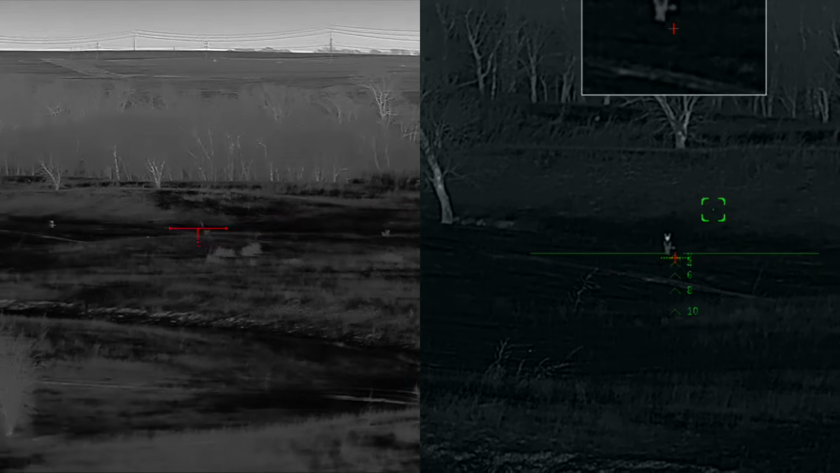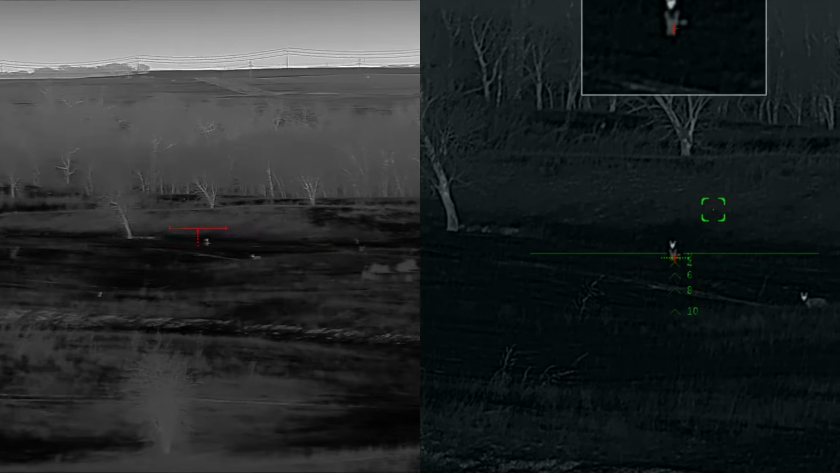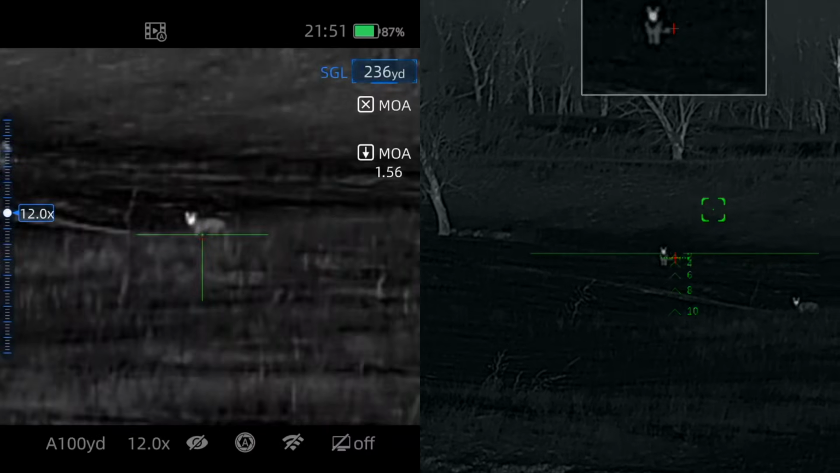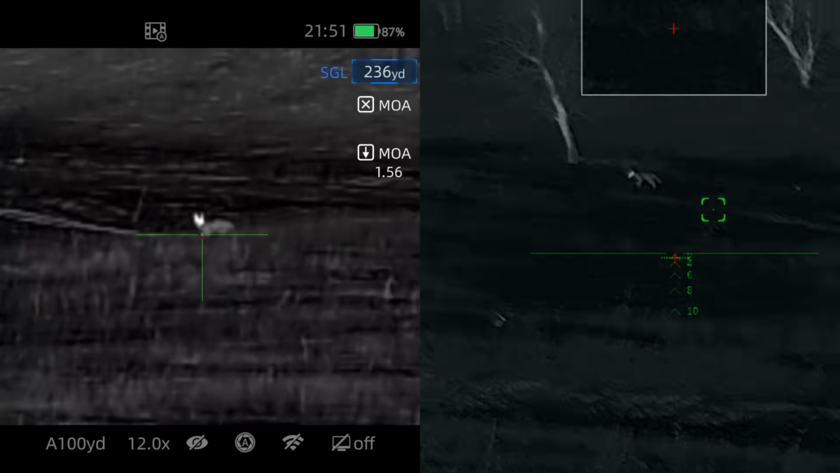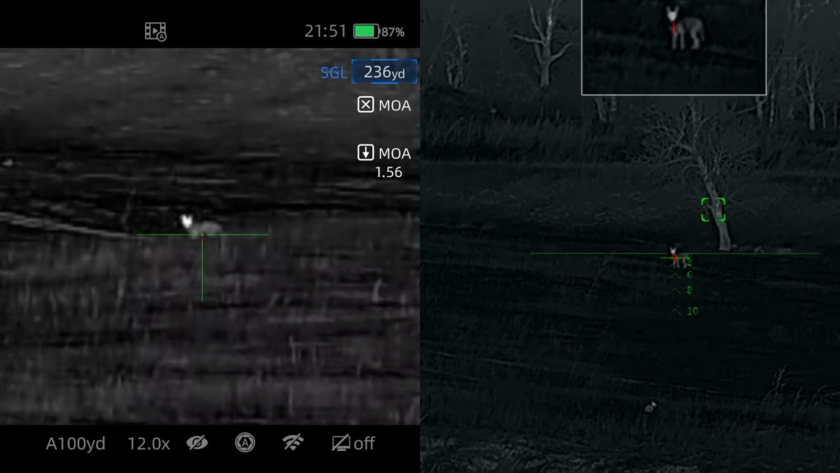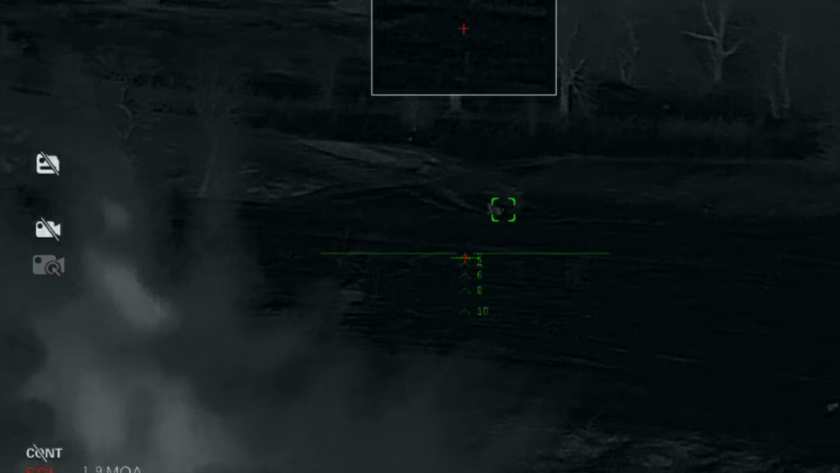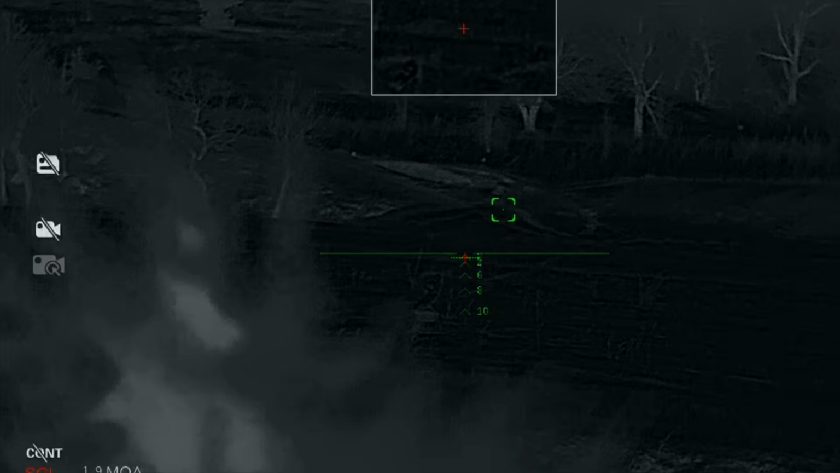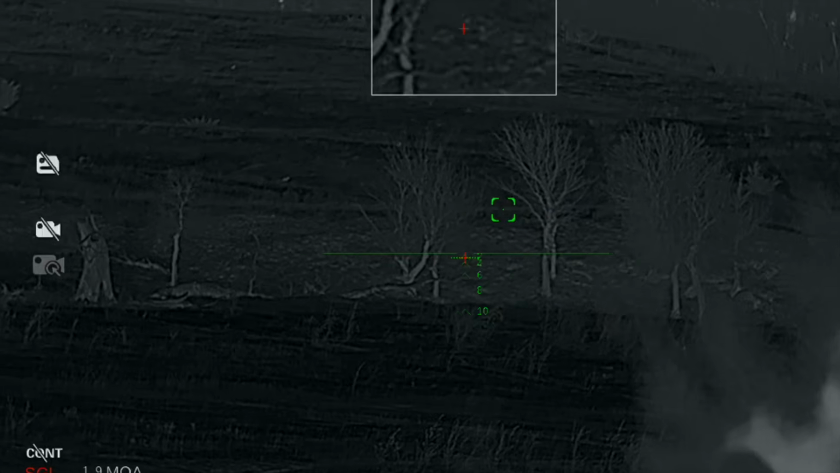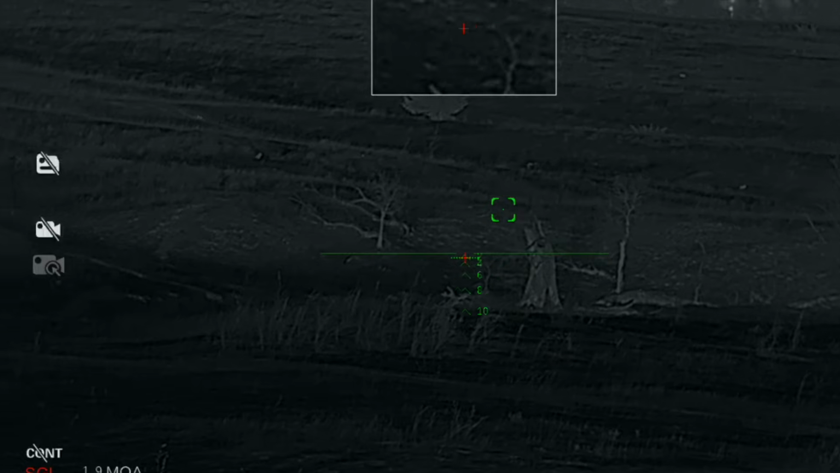Yeah, he'll come up over that hill here in a second. Yeah, we're both about to cross side by side. This is a perfect shot. 236. Back one is 290. I'm on the right one. Yeah, he's coming around though.